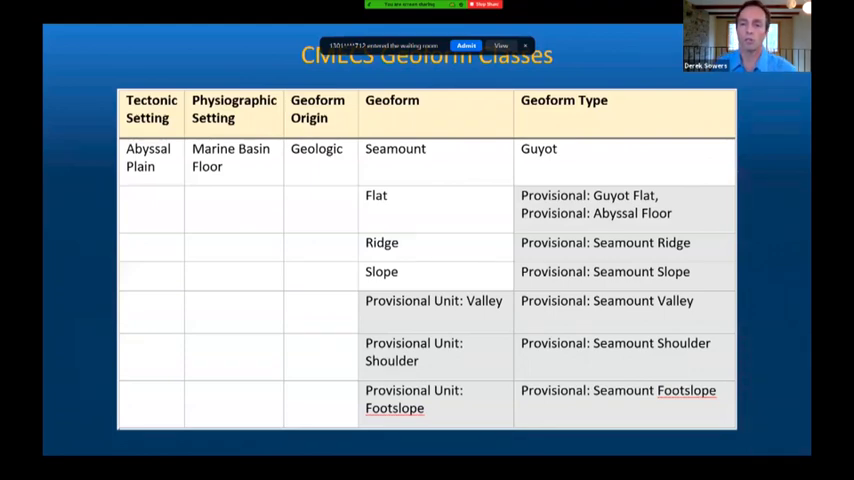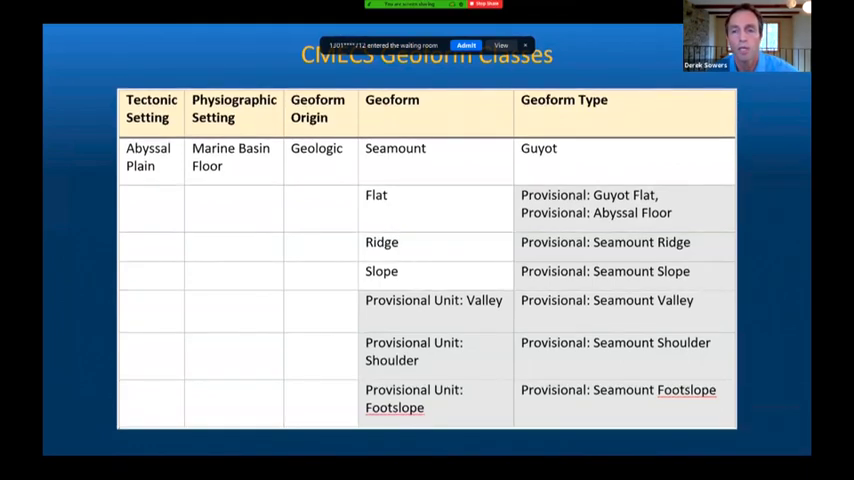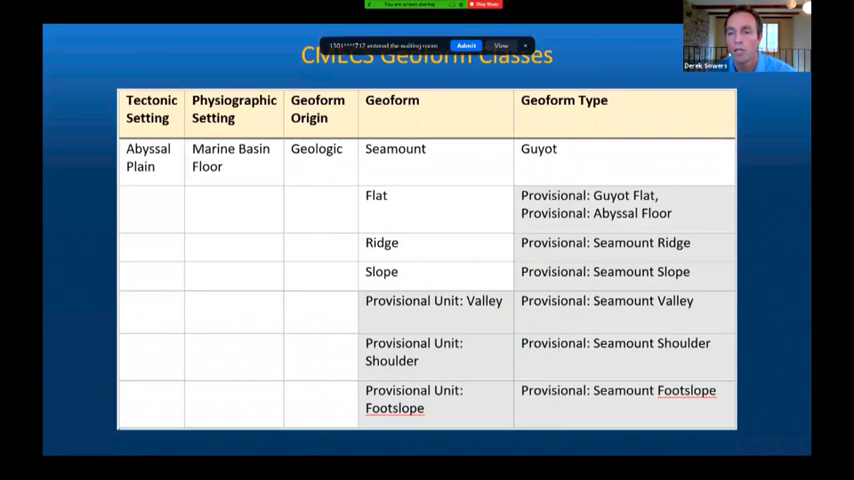This table shows the CMECS geoform classes that were determined for Gosnold Seamount, as organized by the CMECS geoform component scheme. There were existing geoform components that were easily utilized to describe the geoforms, and then there were other areas shown in gray here that are provisional units, meaning they're not currently part of the standard, but we propose them for consideration as part of the standard to more fully describe seamount geomorphic features.